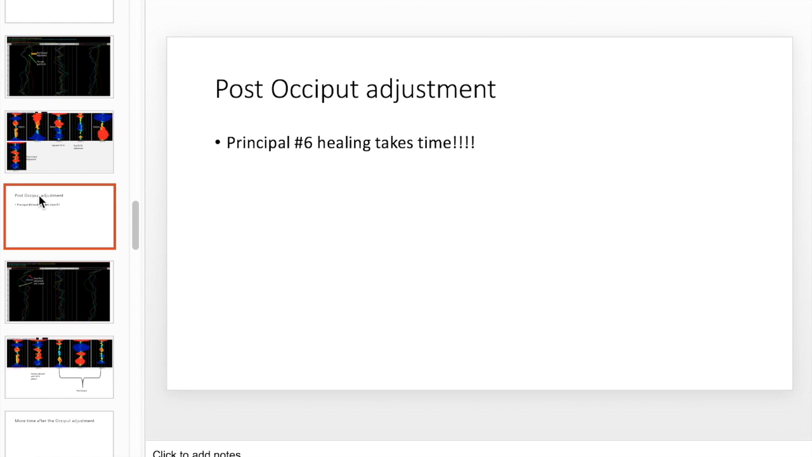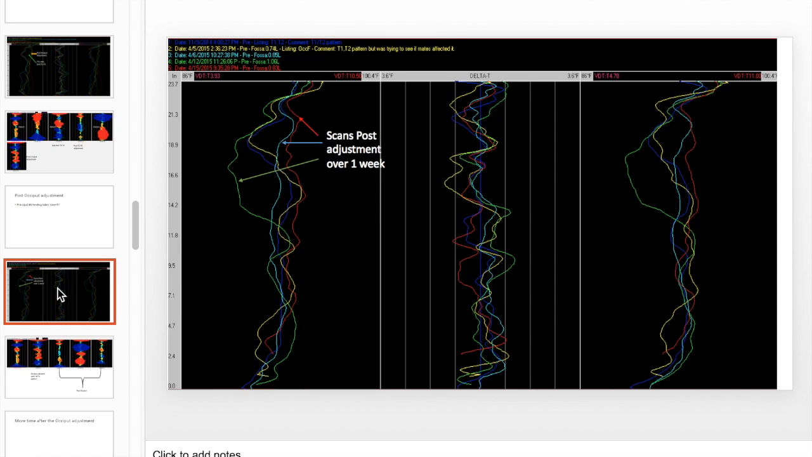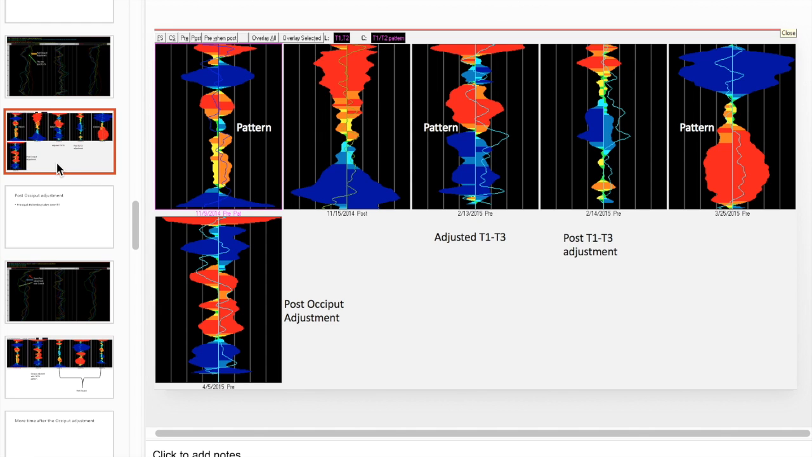So keep in mind, healing takes time. So don't forget that concept. It's a good one. So here we go. So these are scans after the occiput adjustment. And let's see when the occiput adjustment was performed. 3/25, it looks like.